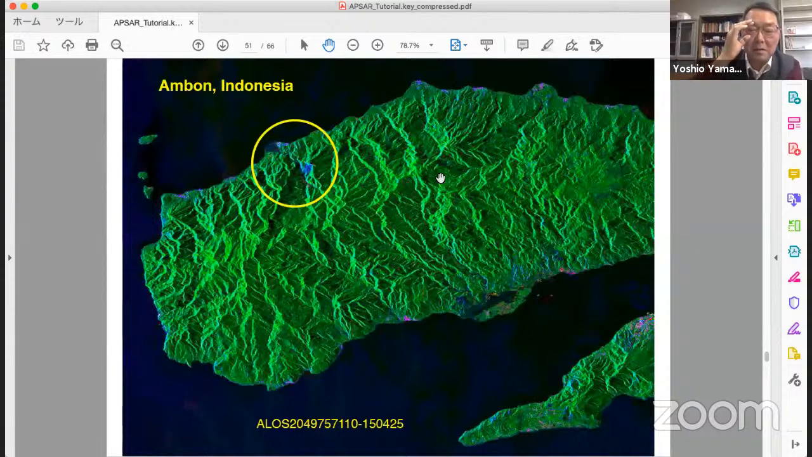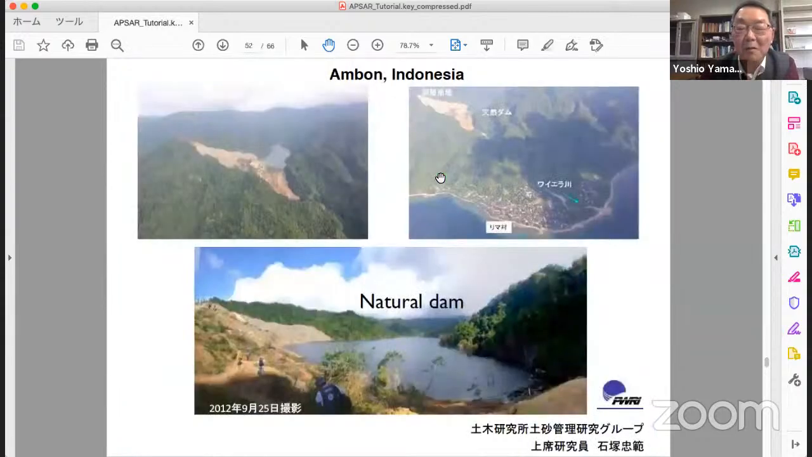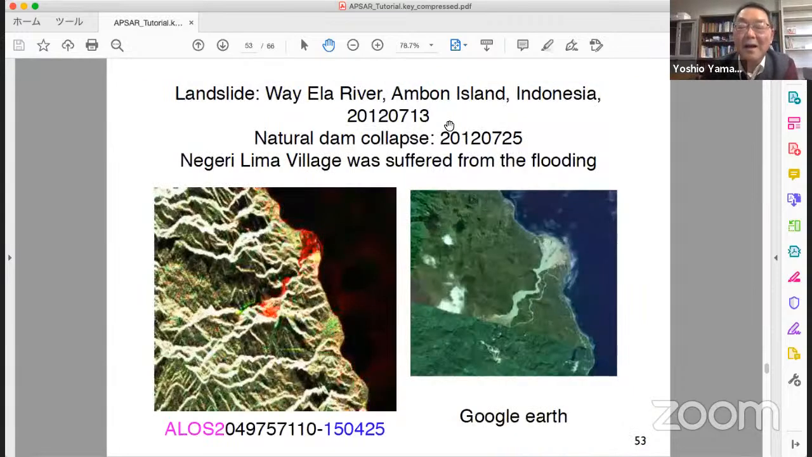This is another example. Sorry, not Bandung. Ambon. A natural dam collapsed. Here you can see the natural dam, but this dam collapsed and flowed downward and caused tremendous damage.